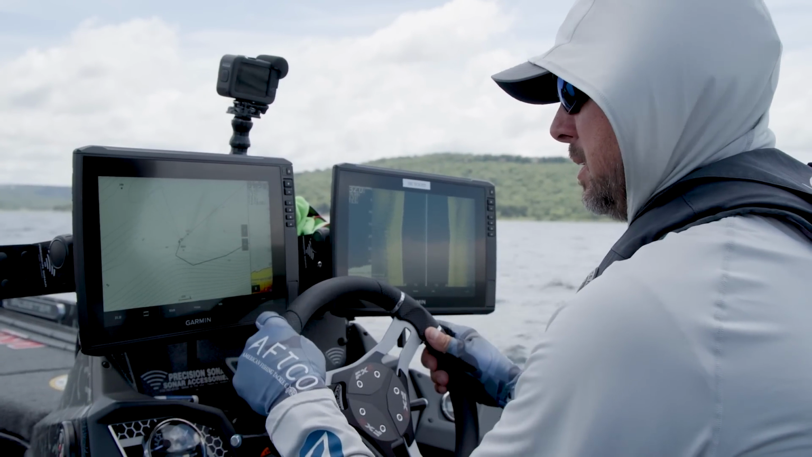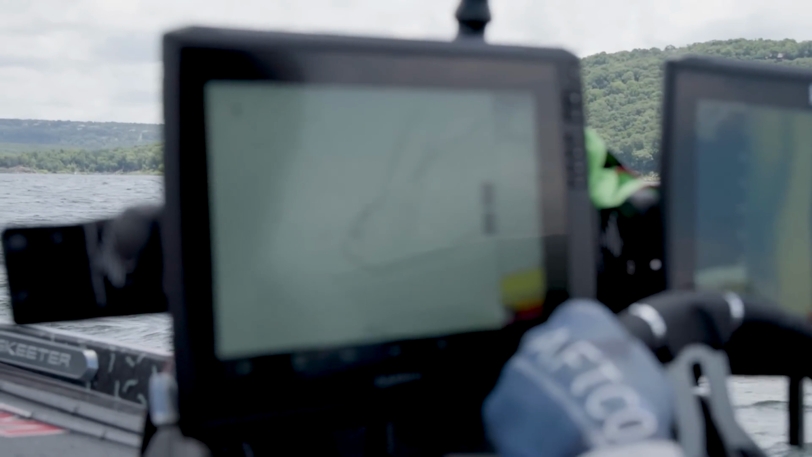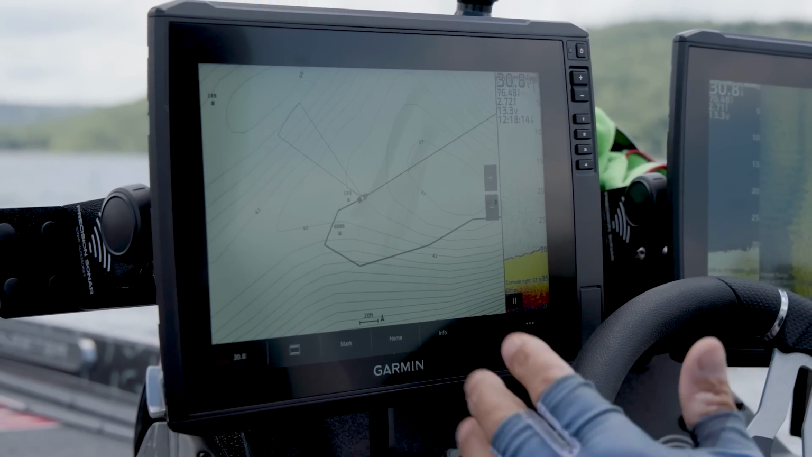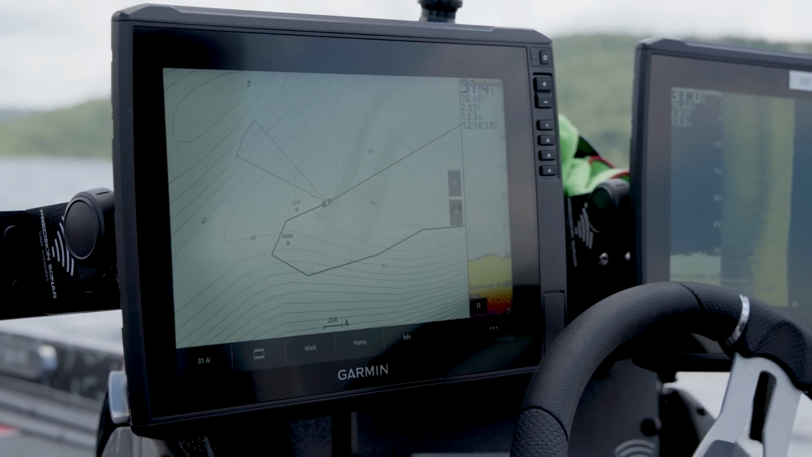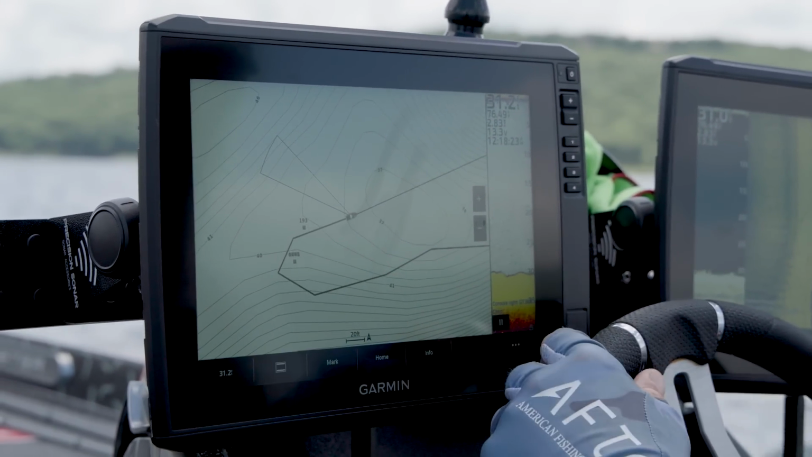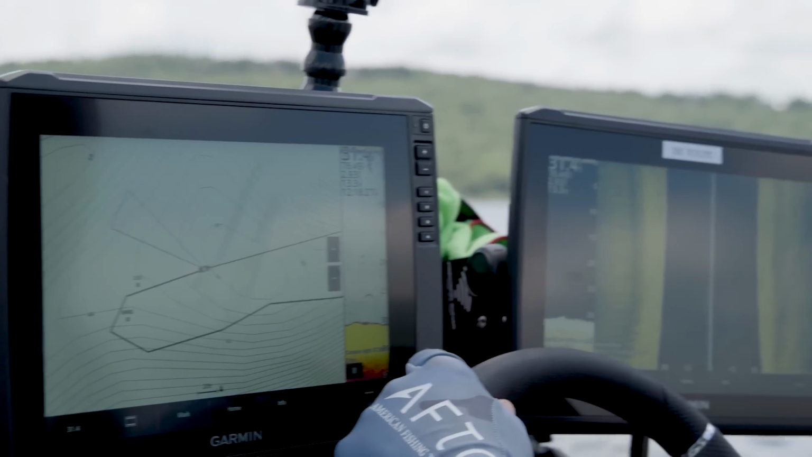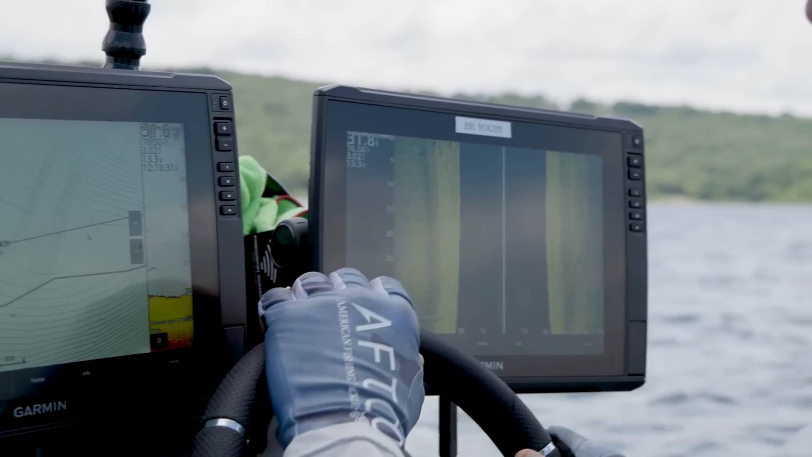This right here is just a main lake river ledge. It's got a hump, a big flat that comes out. And when you're looking for these, I'm looking for a concentration, the biggest school I can find. We've been idling 50 yards, just to see what all of it looks like. Side view, clear view.